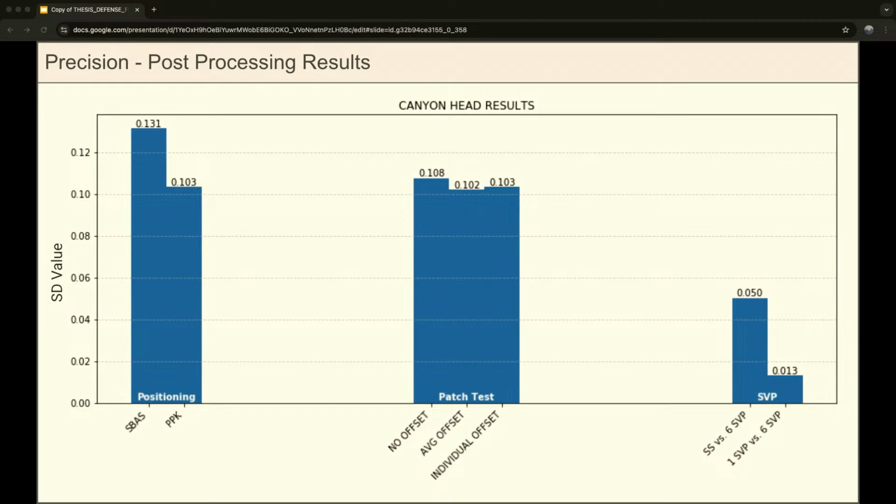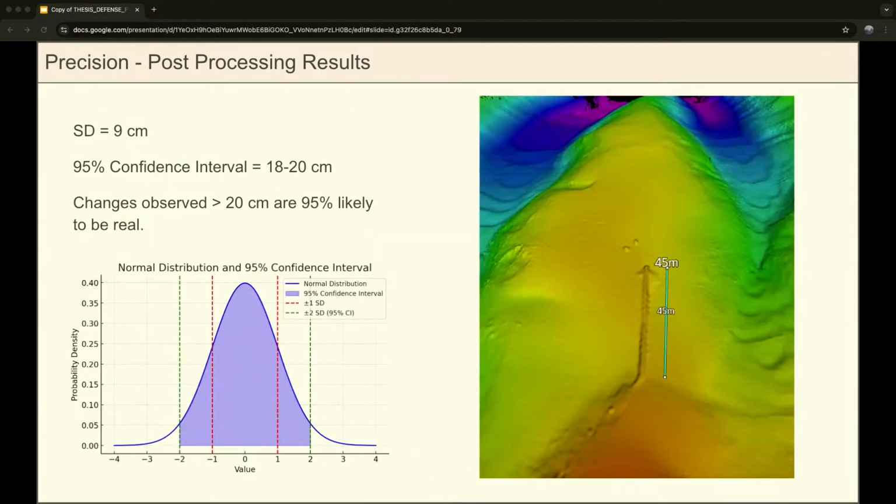And then that's really a nice result because it kind of suggests that we can use these average offsets for our surveys, and those patch tests take a long time to conduct, so it's good not to have to do them every single time. And then for our sound velocity profile test, we see that taking no sound velocity profiles results in this much higher standard deviation than even just taking one sound velocity profile, so that kind of suggests that you should at least take one sound velocity profile so your beams are ray traced appropriately.